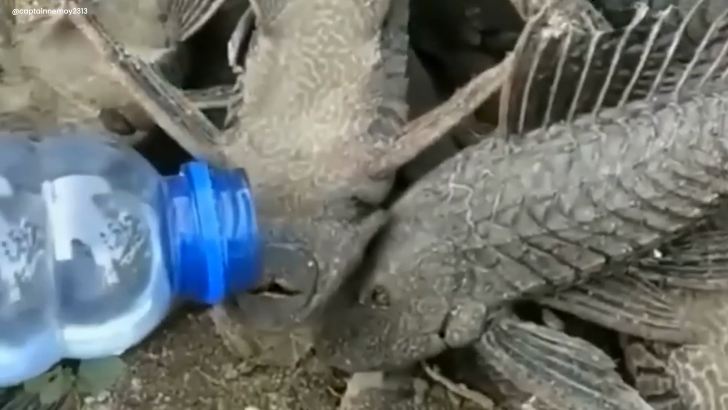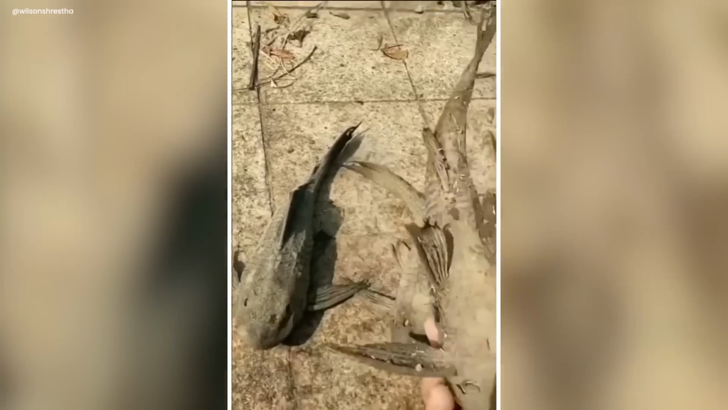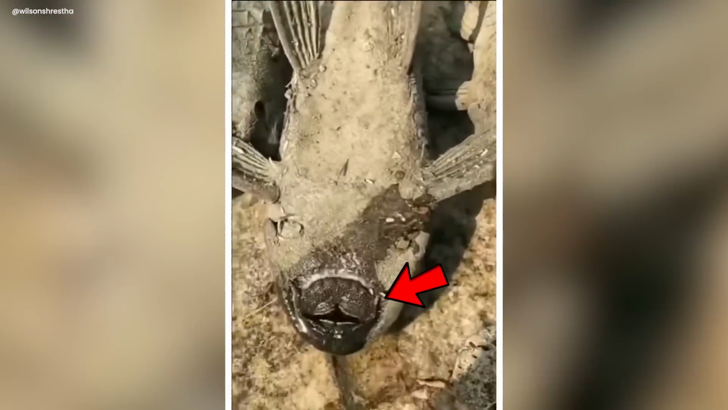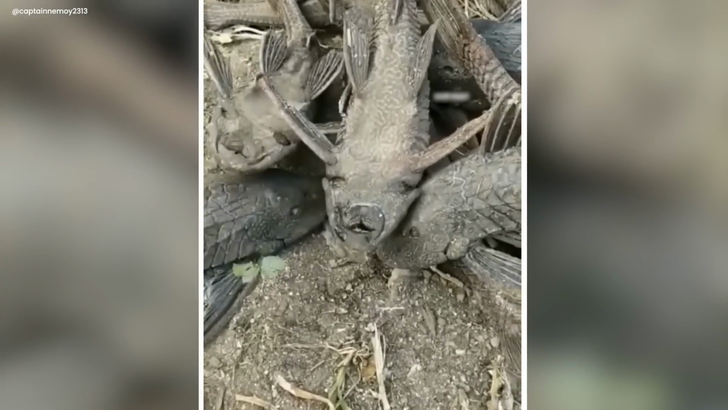The man's eyes got super big with amazement. He kept sprinkling water and something alluring happened. Those fishes, once thought to be dead, started moving more and more. It was like they were waking up in the middle of the spooky swamp. The man was right there, seeing this weird but wonderful event.